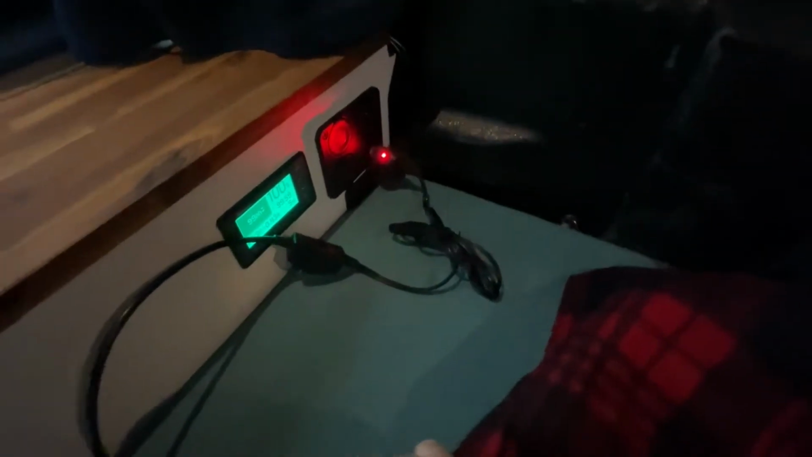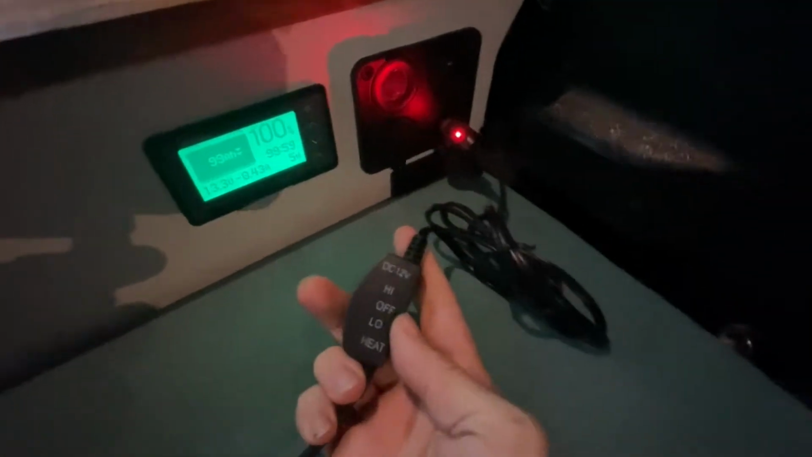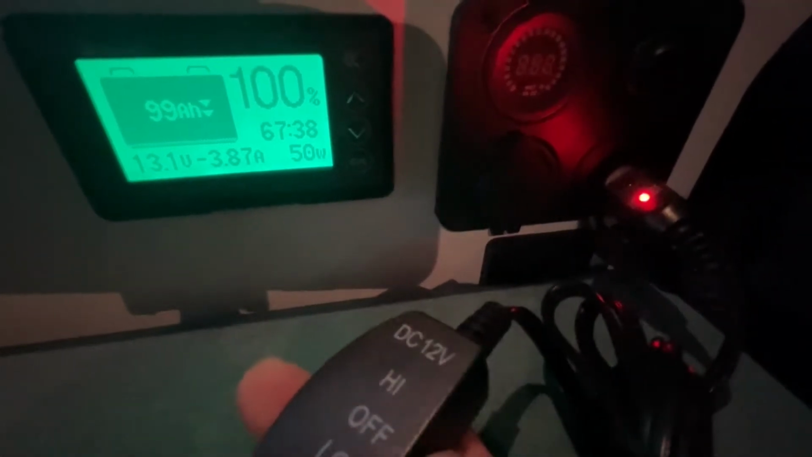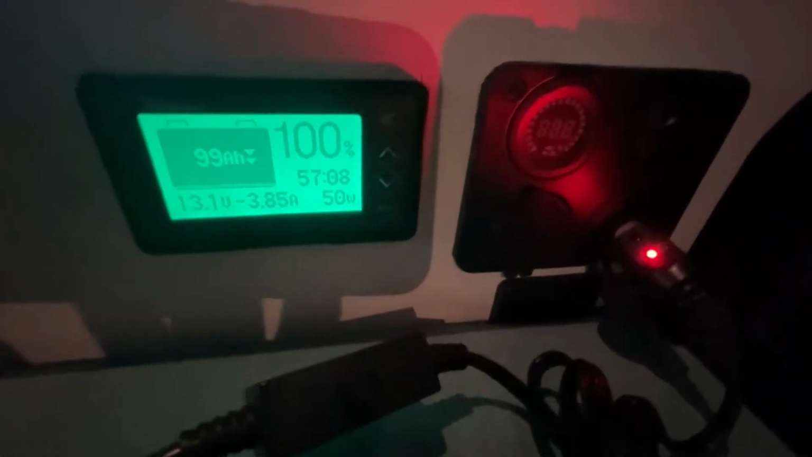Okay, let's try with the red one now. Okay, this is plugged and it's off. If I go on the low settings, okay, now I have 50 watts, so minus the 5 watts that I was already consuming.